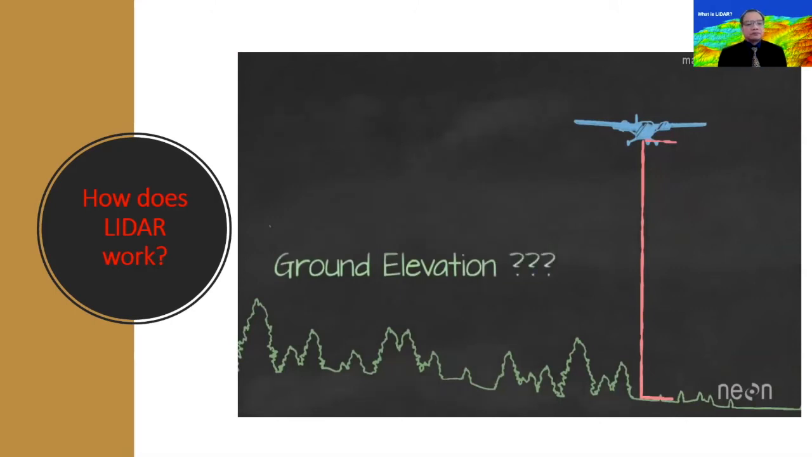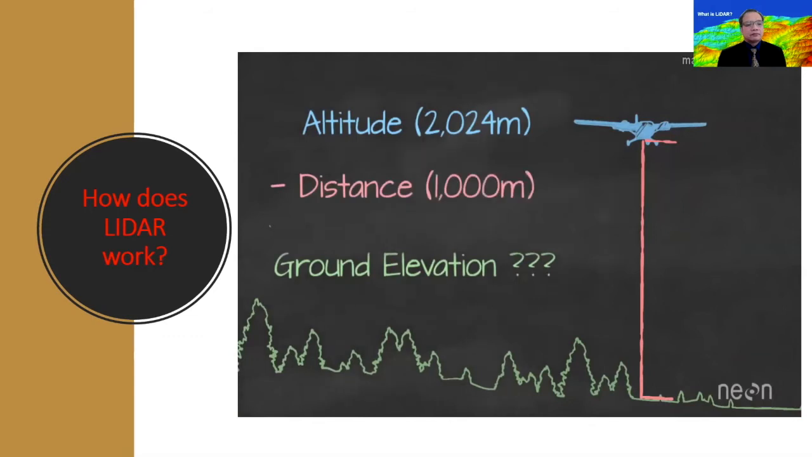To figure out ground elevation, we take the plane's altitude, calculated using that GPS receiver, and then we subtract the distance that the light traveled to the ground. And that covers the basics of how a LIDAR system uses lasers to measure height.